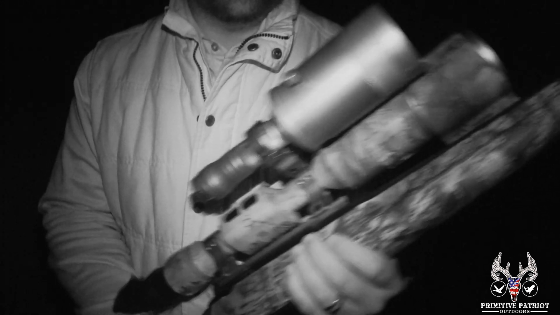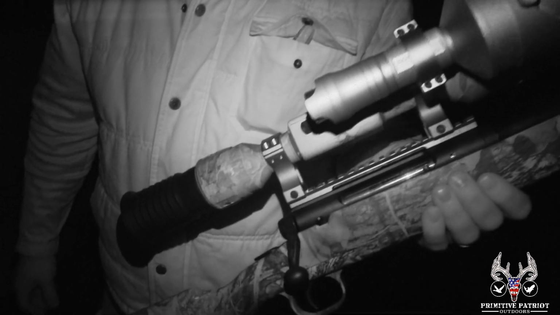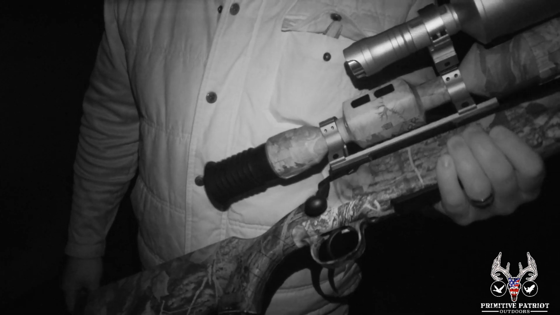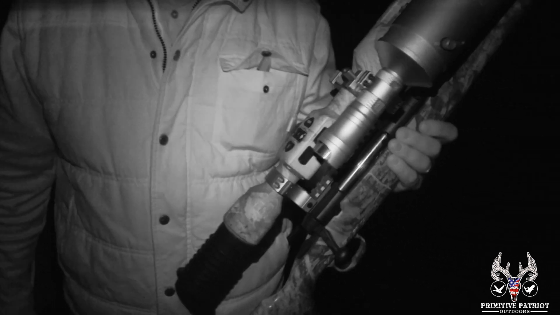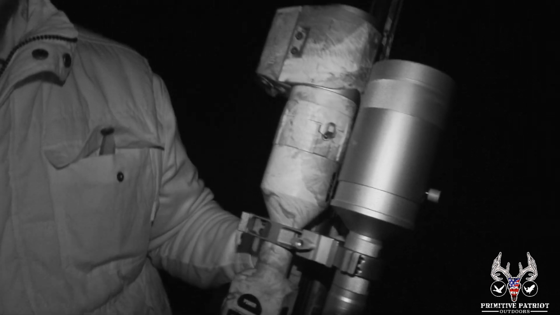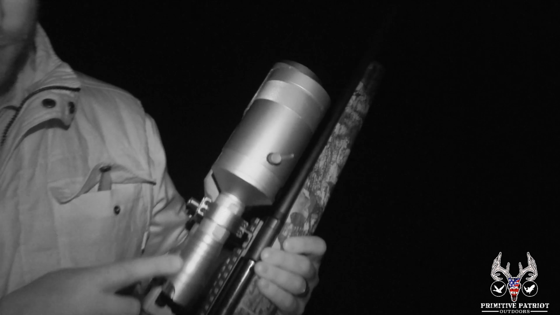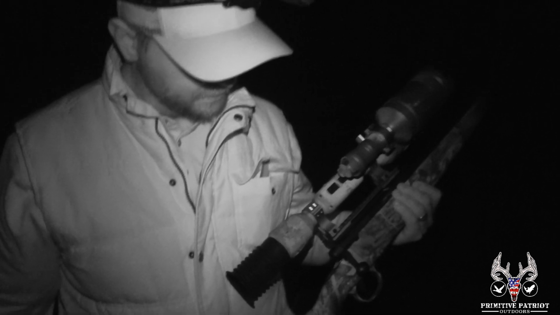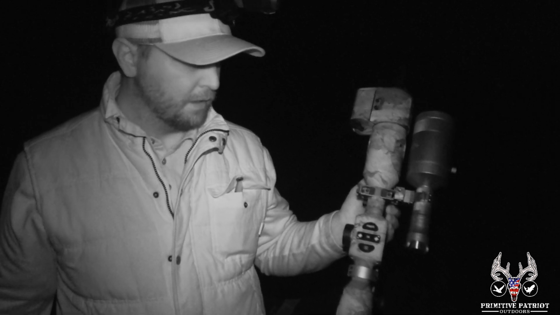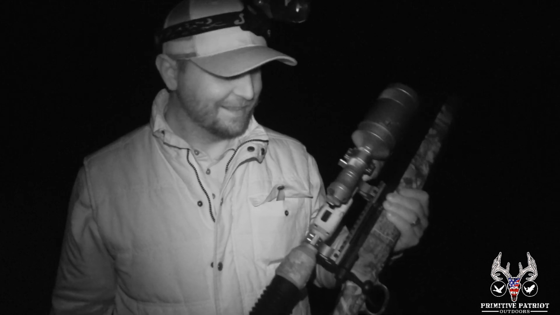So Jeff, since we're right here, what are we using here? Got a Savage 223. Honestly, I forget what the model is on this one. It's Savage Axis, that's what it is. We got the ATN 3x14. It's got the ABL rangefinder on it. And we got a Coyote cannon from Sniper Hog Lights. Nice. So, pretty decent entry-level night vision setup. Kills coyotes. Kills fox. It does its job.